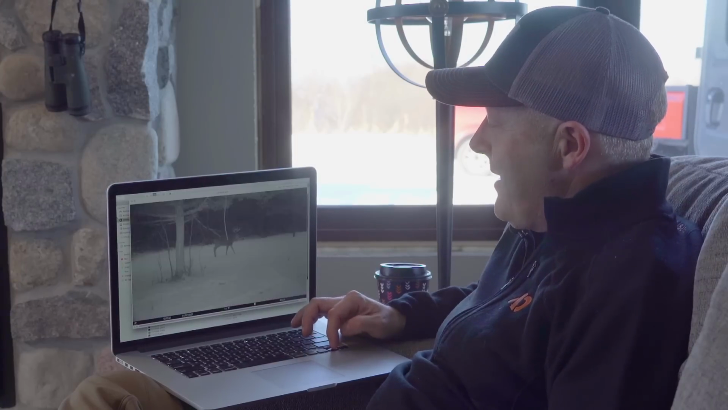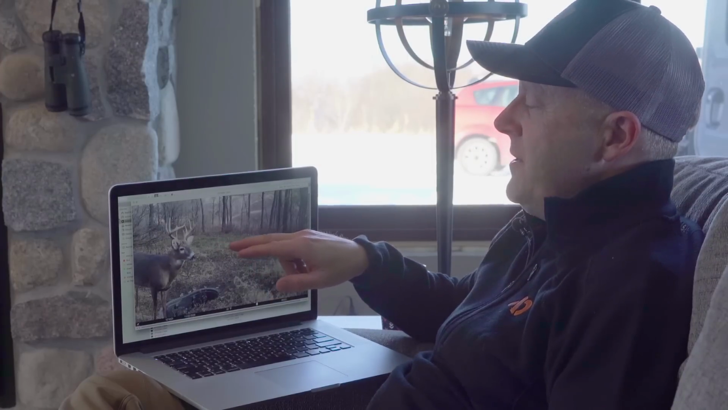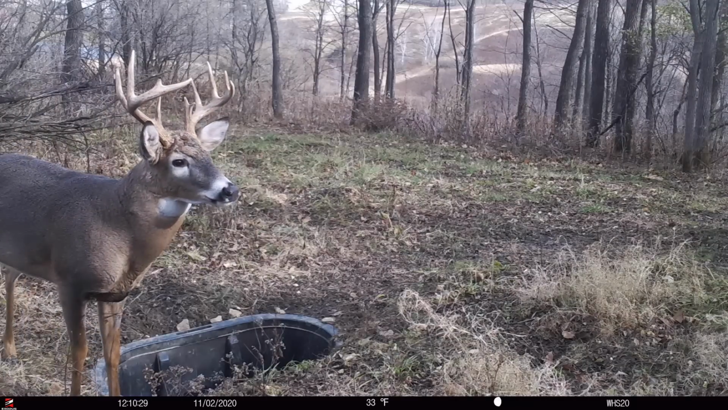I'm looking at a buck right now that I have on video. He's a really nice 10-point. I actually have video of this buck in Wisconsin late season here. So he's one that I wouldn't mind seeing a lot closer from the tree stand.